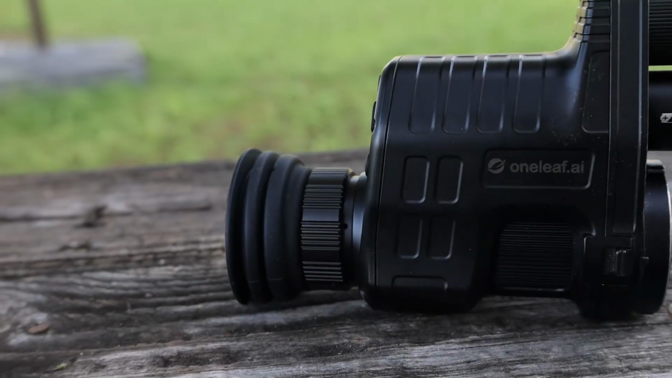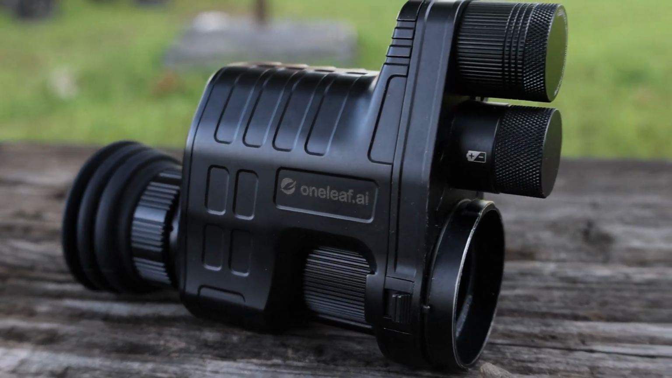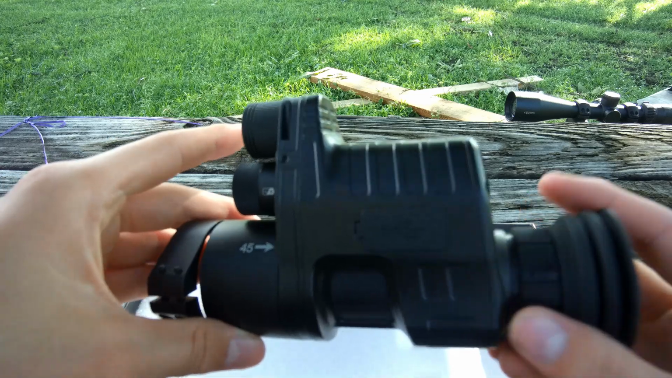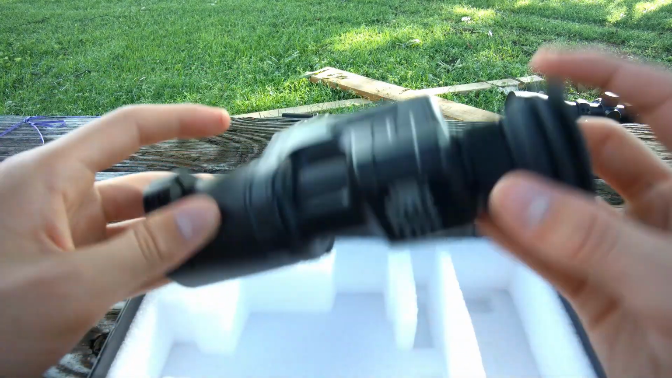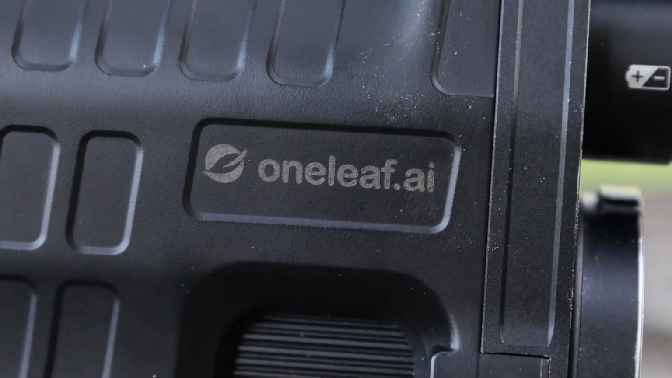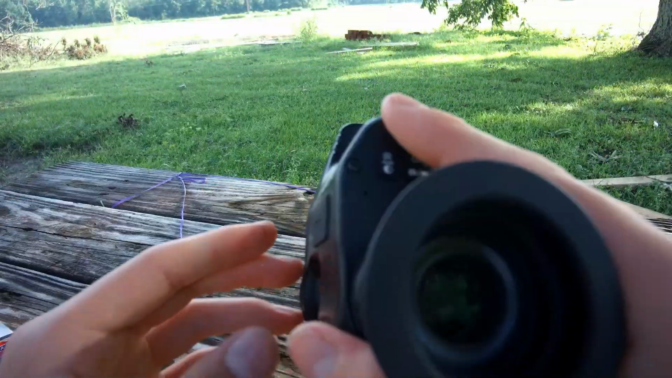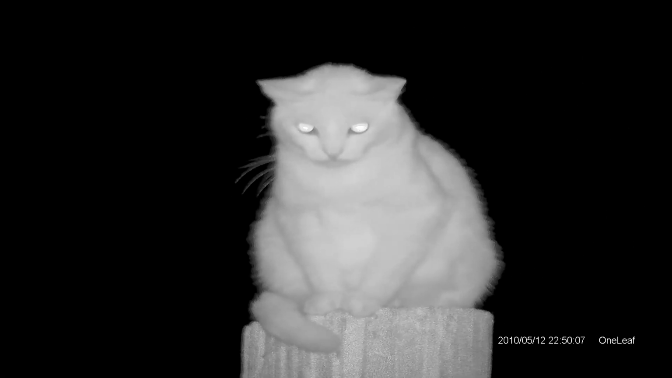This is the unit itself. Very slick design. I really like the coloring of this black. Very nice. It feels very nice in the hand. You can actually use this as a binocular for looking around and spotting, which is really cool. It doesn't have to be attached to a scope. It records in 1080p. It has a Sony Starvis sensor. It can record day and night. So you can use this as a daytime scope cam or a nighttime scope cam.